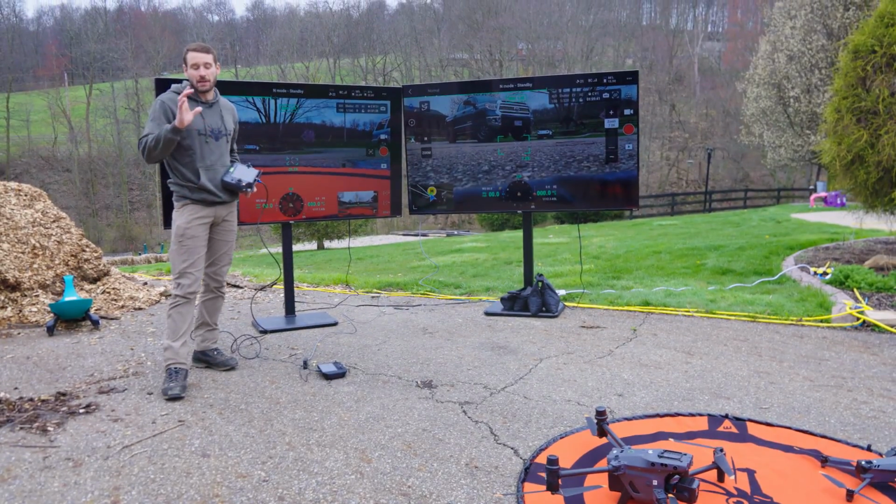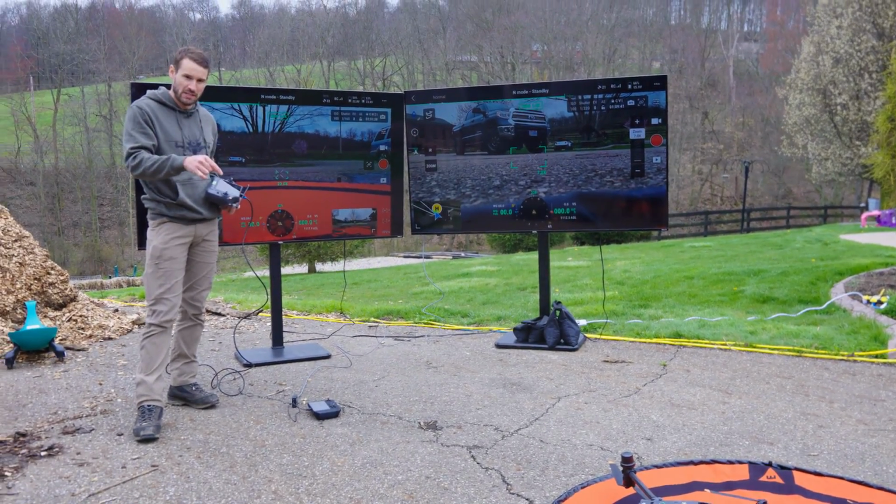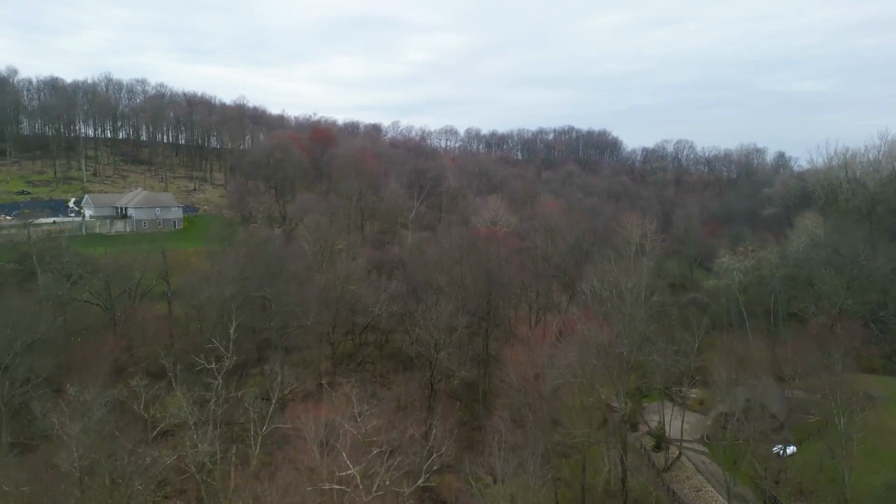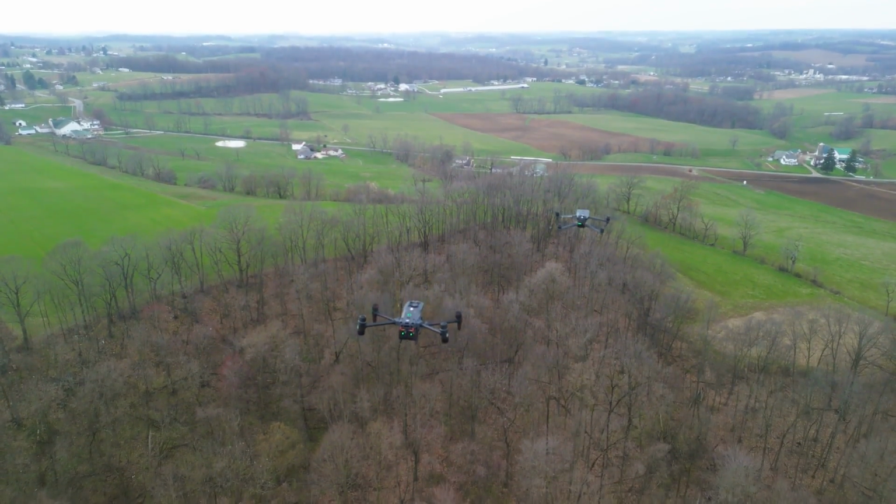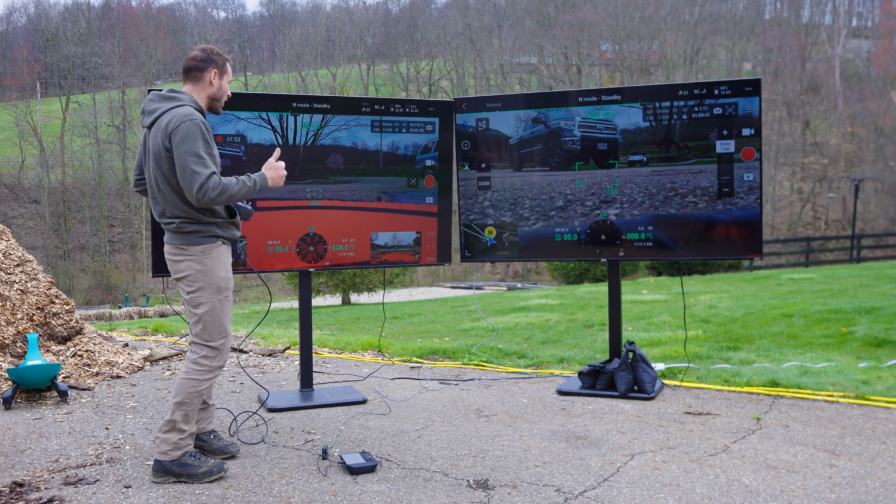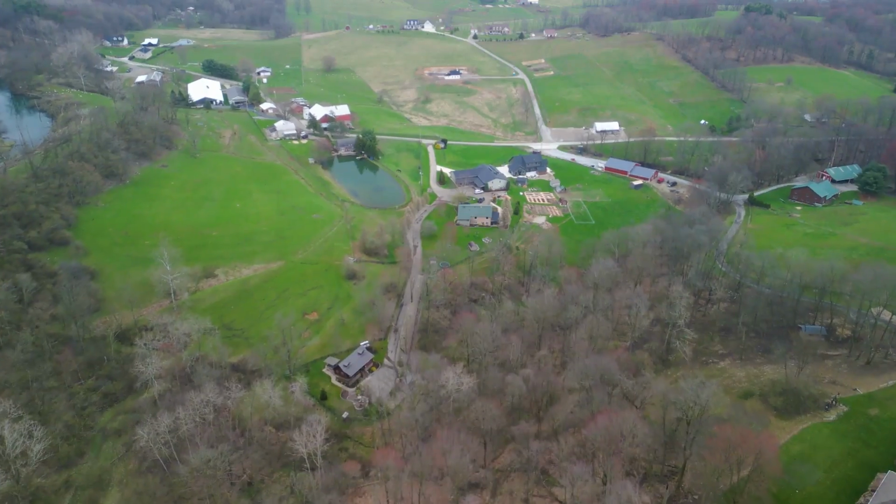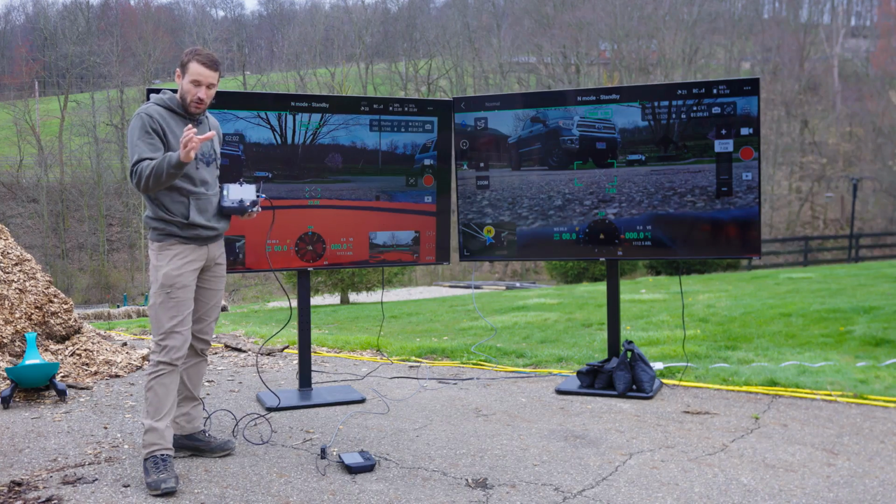All right guys, so this part of the test here, I'm gonna take the Matrice out and then also take the M3T out and find a deer, and we're gonna set the drones at the same altitude and distance away from the deer. And so you can see physically with your own eyes how bad the quality is off of the M3T. So I'm gonna go back here and find a deer, and then I'm going to show you what that looks like.